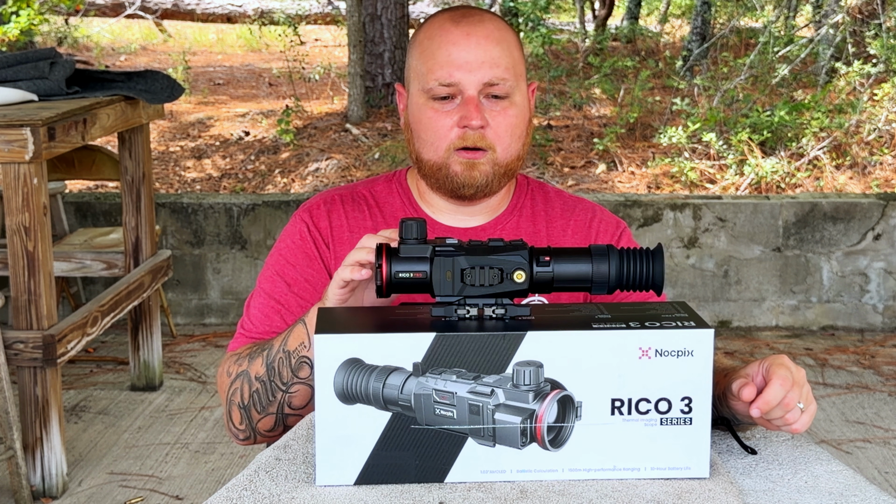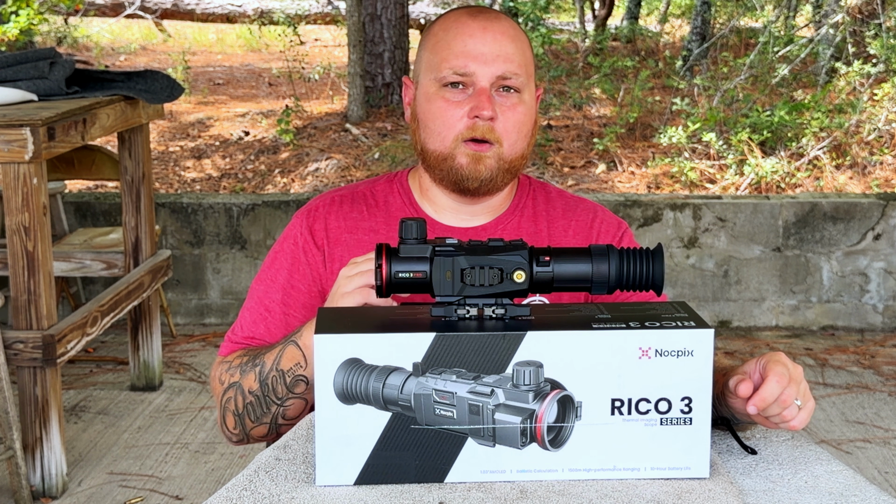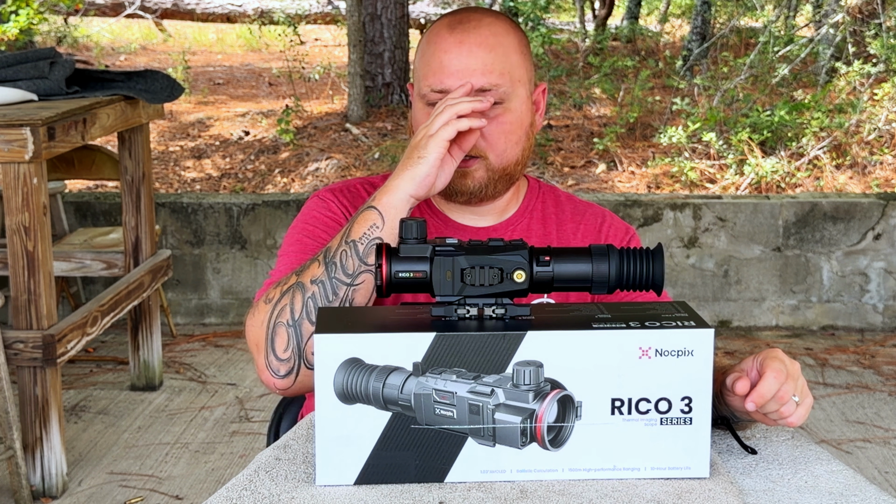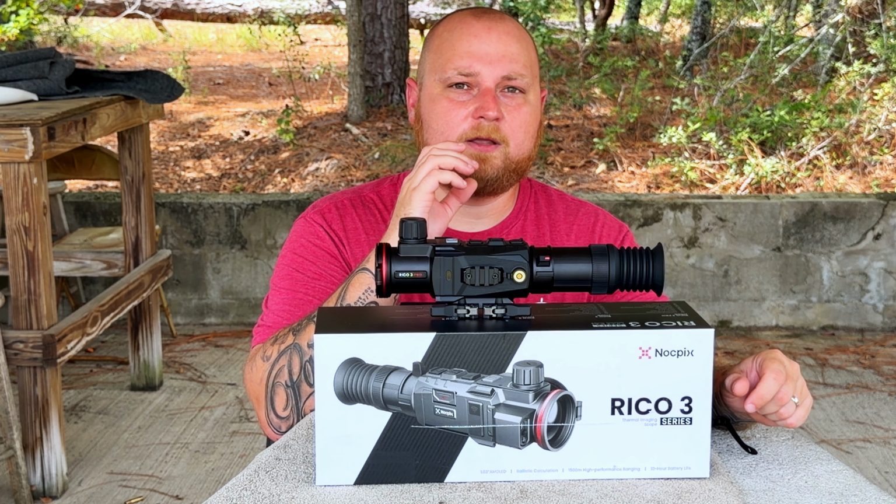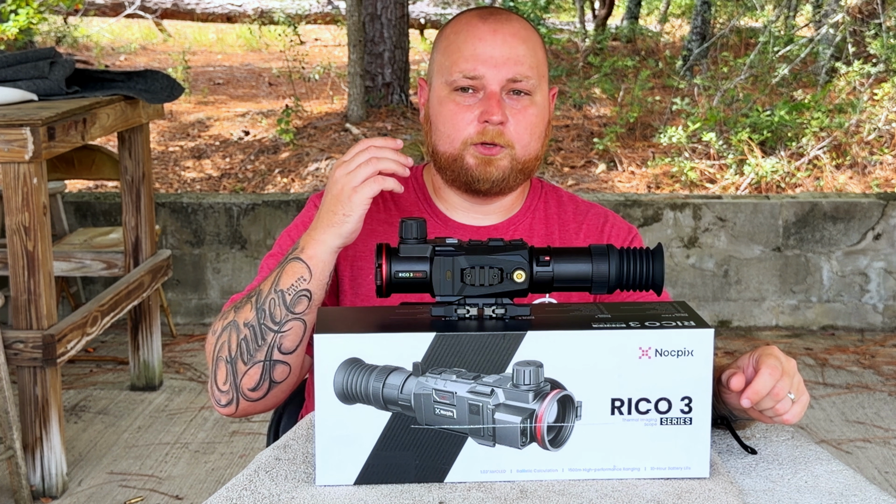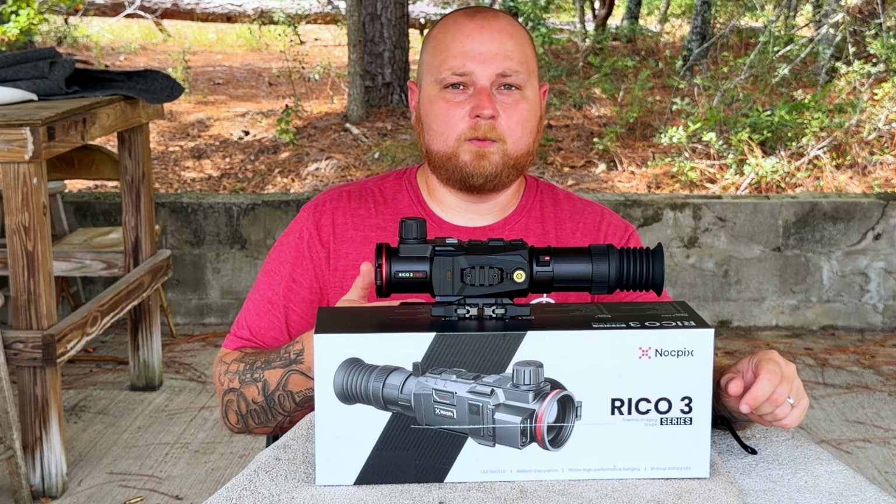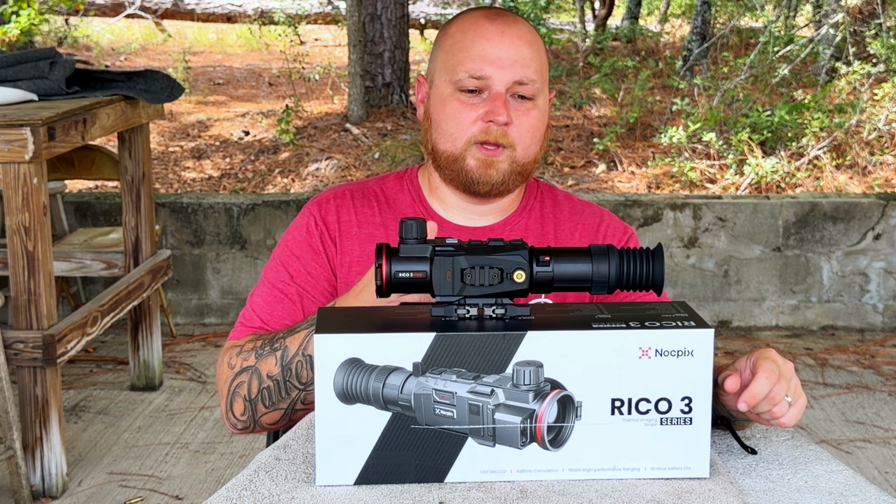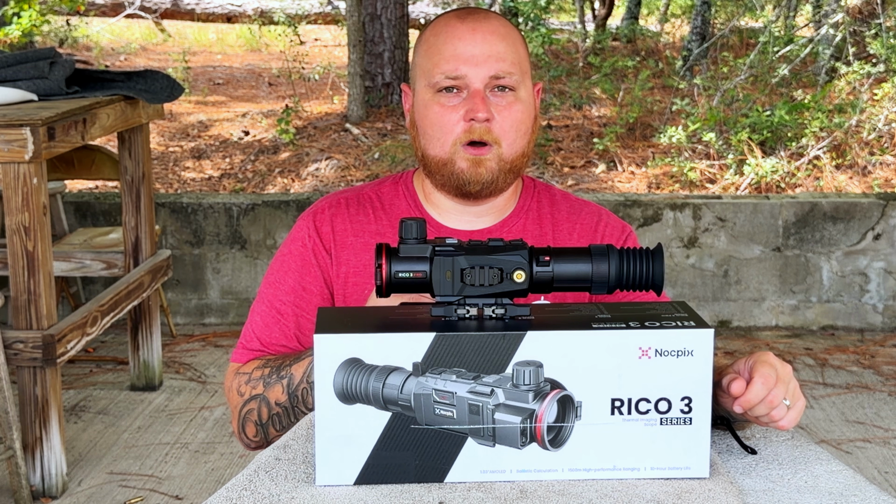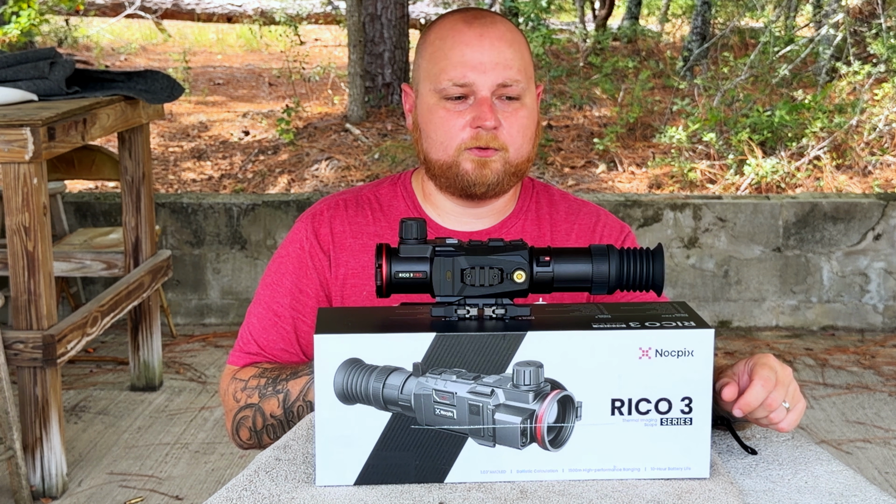Now, along with the LRF that is added for this new unit, you get the Ocular Zoom 2.0. Ocular Zoom is only for the Pro model, and if you guys aren't familiar with what Ocular Zoom is, that is basically where it is using the screen itself on the inside to actually magnify your image over using your digital zoom. So a lot of you guys know when you're running a thermal and you start zooming in with your digital zoom, you lose a good bit of image quality. Now, on this unit right here with the Ocular Zoom, you can start zooming in and you will not lose any image quality whatsoever until you start getting past a 6x zoom. Once you get to 6x, that is when your digital zoom starts kicking in.